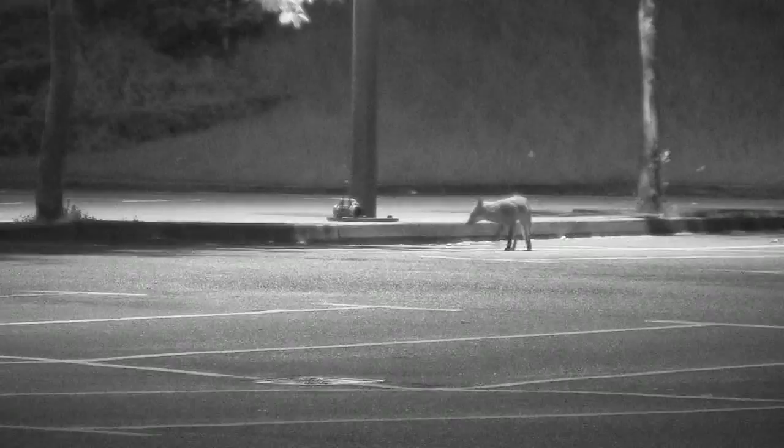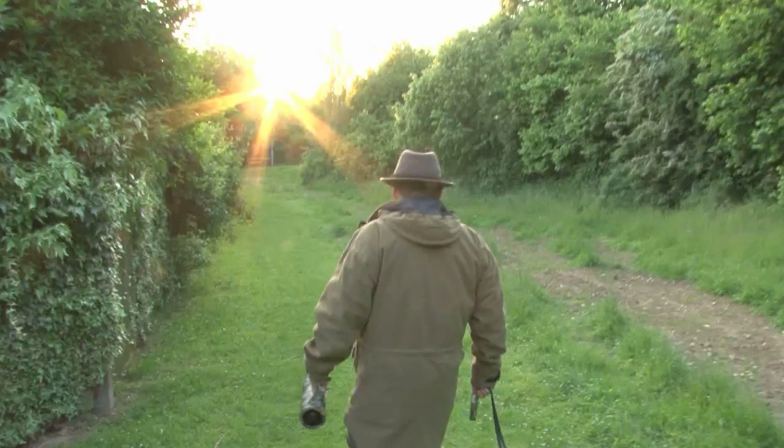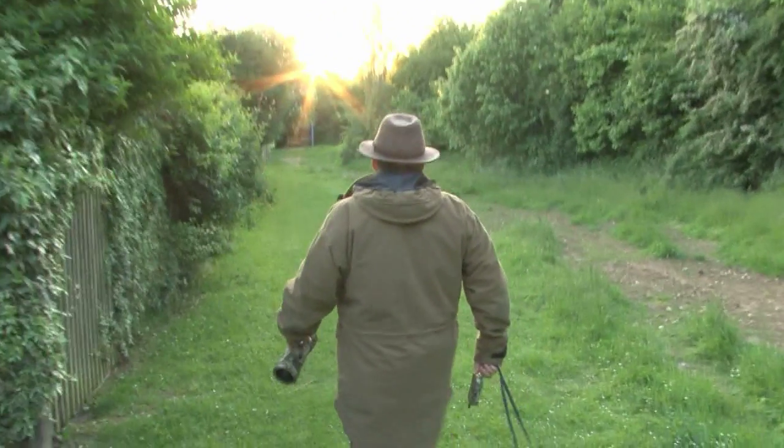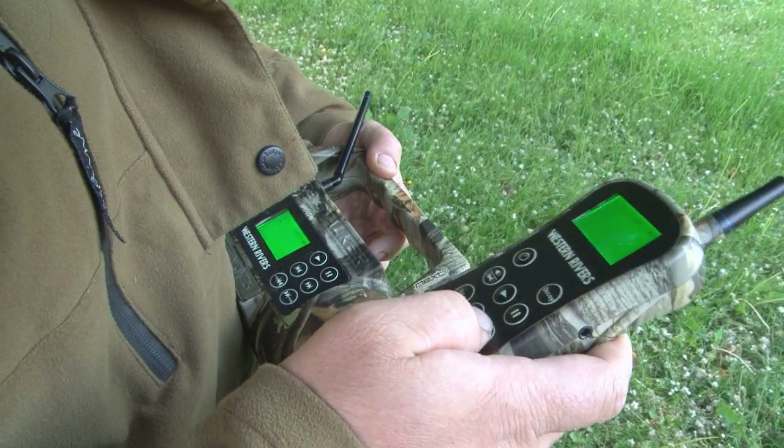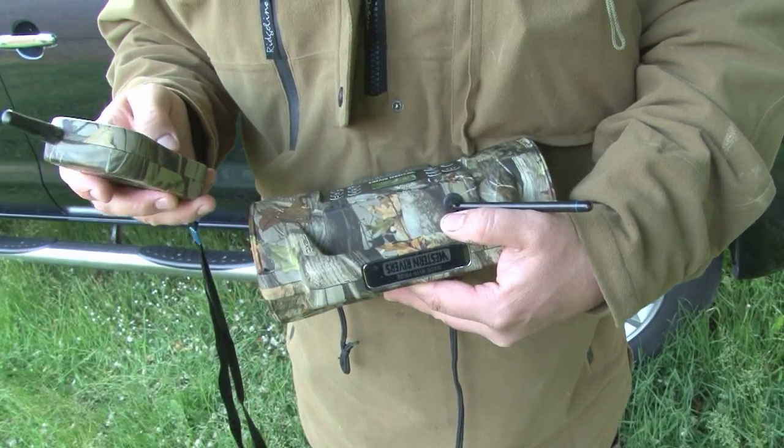We're off for a bit of urban fox fishing. We know how big the problem is, but let's use it to our advantage. No rifle today. Roy has a Western Rivers fox call on test with 400 howls, screeches and love noises on it. So what works best?